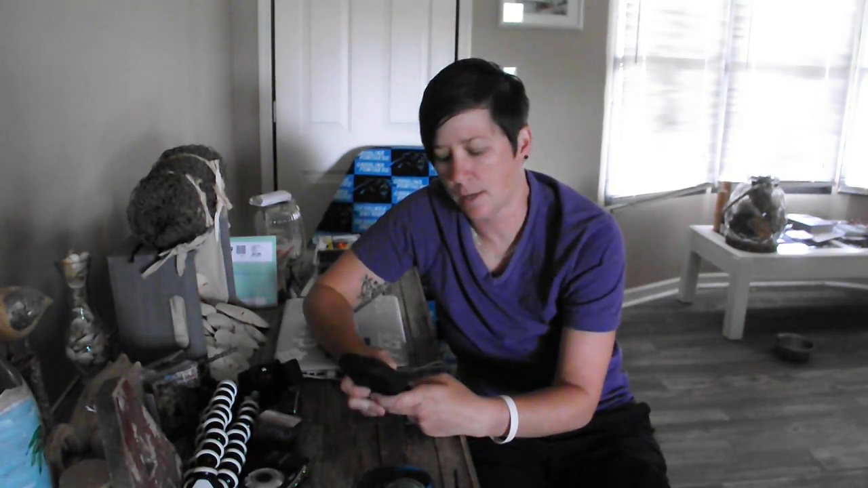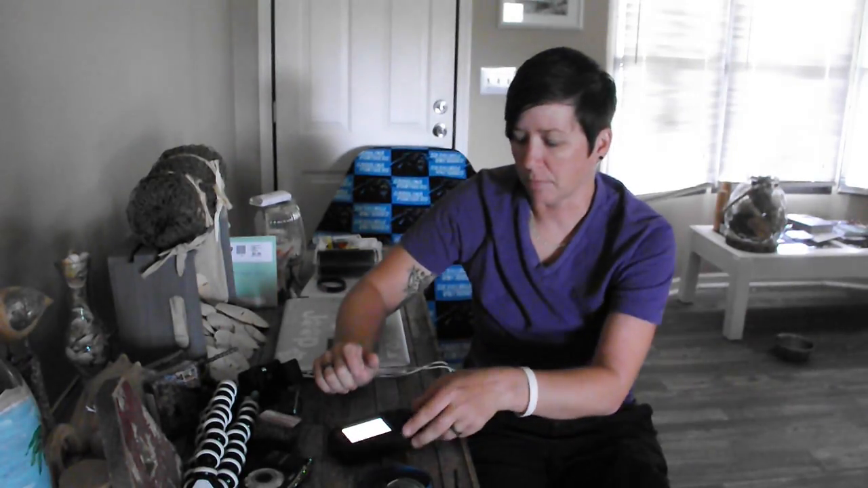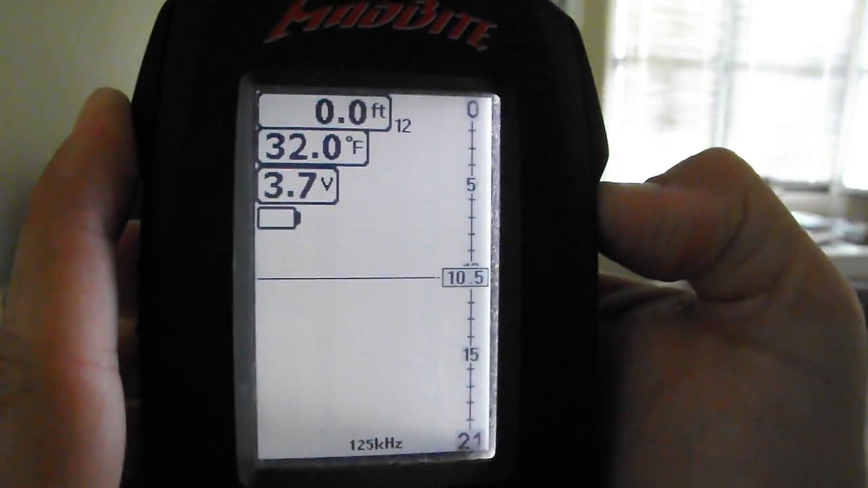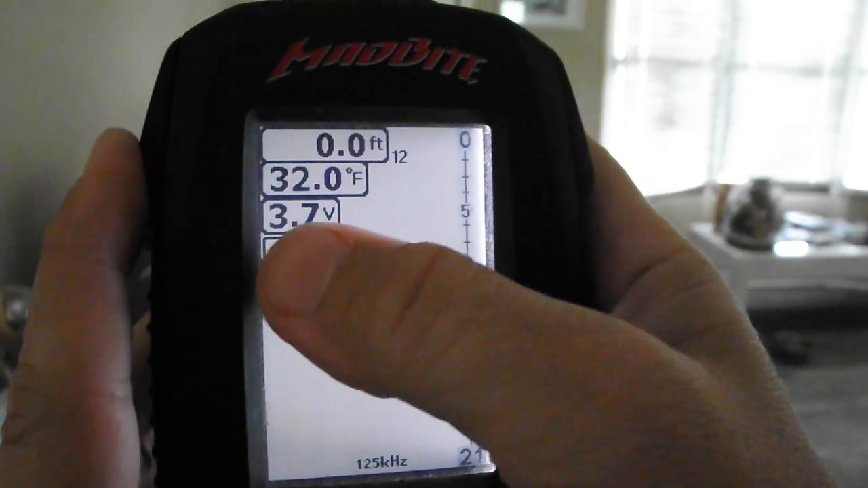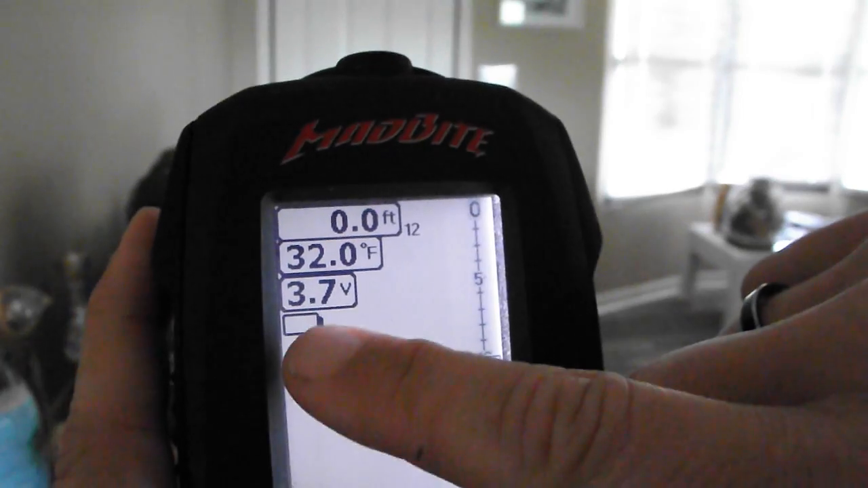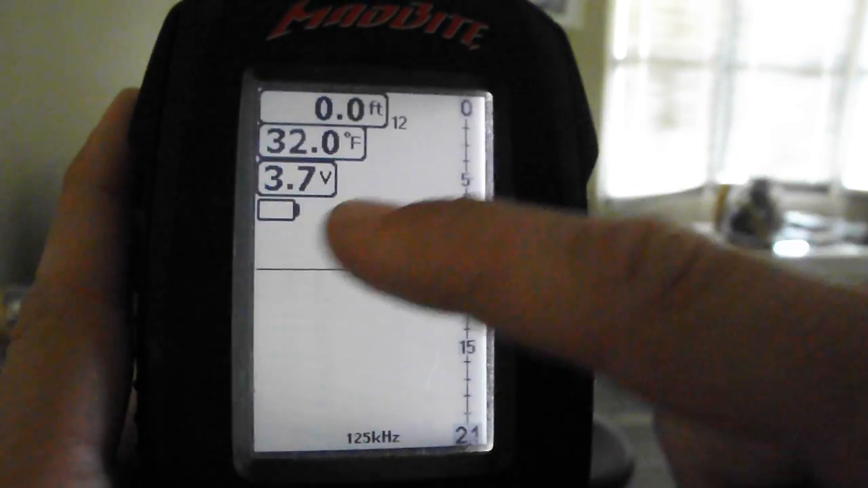There are many settings. I like the fact that it shows on the screen what the battery life is of this and the battery life of the transmitter itself. So I'll show you the transmitter so you can see what I'm talking about. Okay, so the 3.7 volts right here, that is the battery life of the transmitter itself. It starts at 4.1 or 4.2 volts, so it still has a lot of life.